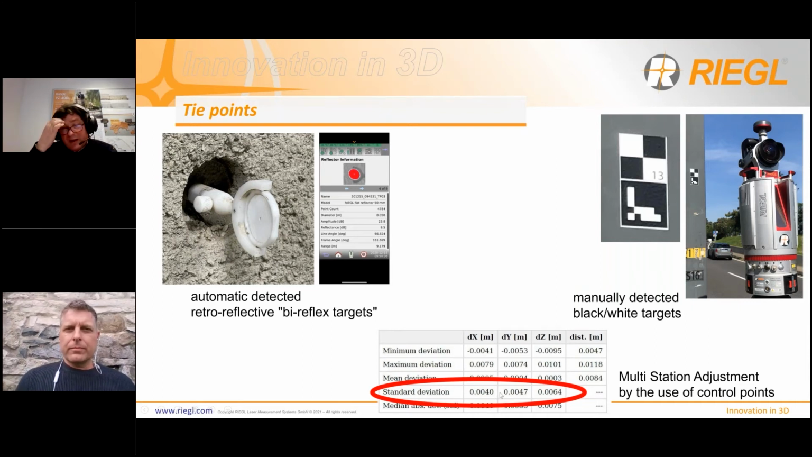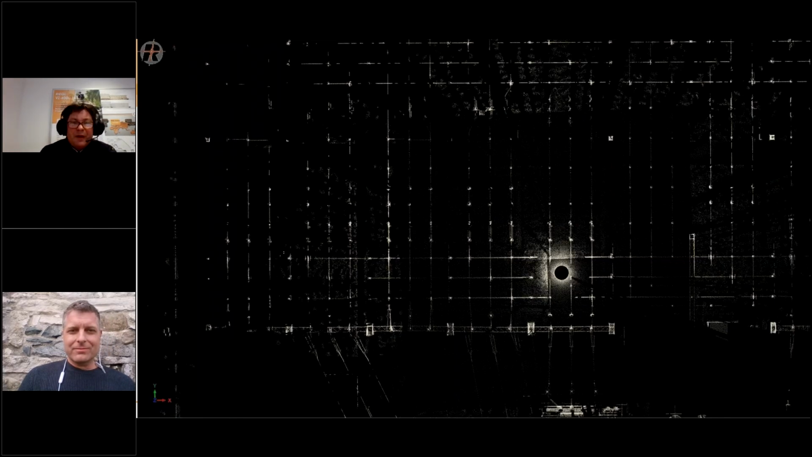We have an accuracy in XY of less than 5 millimeter and in the Z value of less than 7 millimeter. We try to have all our projects better than 10 millimeters, but not only the single scan, it's the registered project.